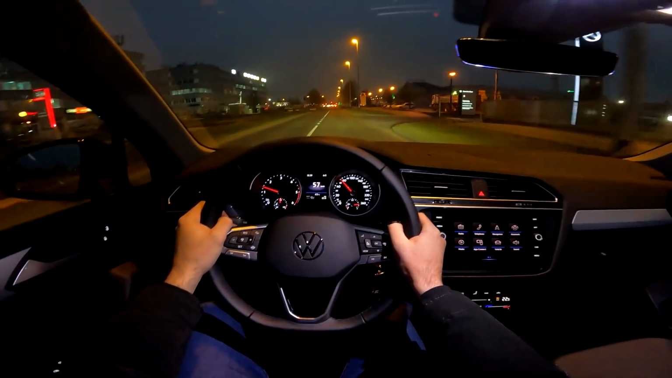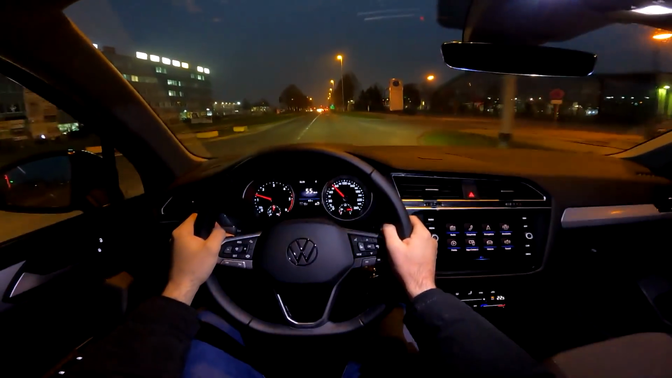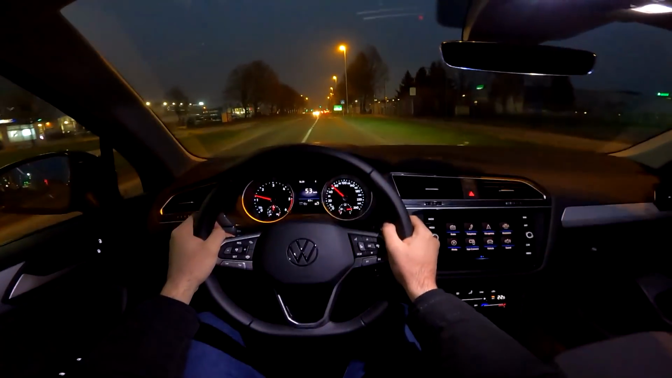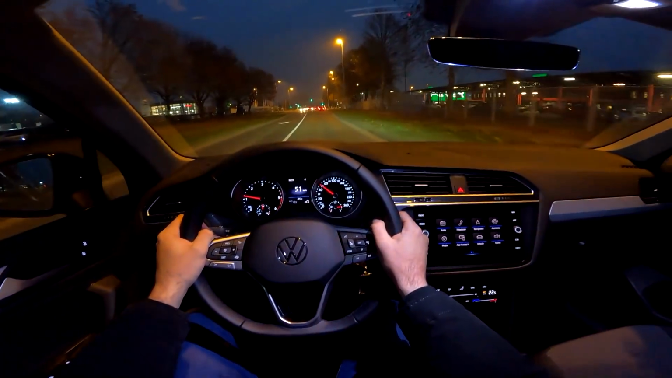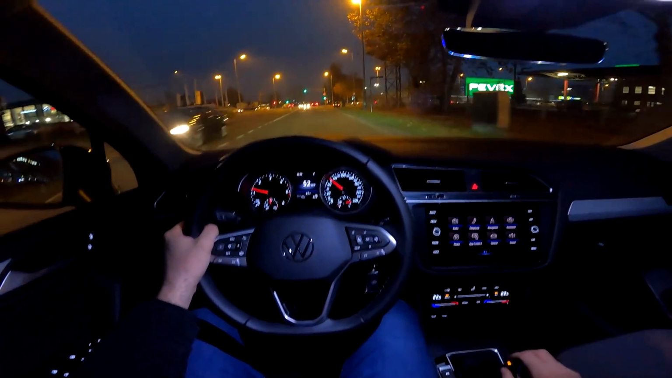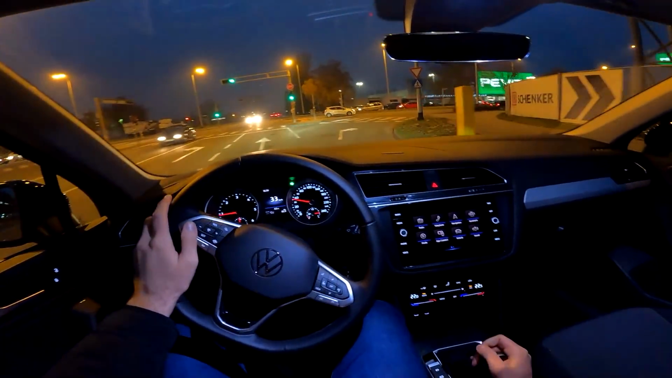And the ride on these 17-inch wheels is actually pretty smooth. So this is a very bumpy road, but it's still very smooth in here. And yeah, that's the case. So you either get the good looks with the 18 or 19-inch ones, but then you don't get a ride as smooth as this.